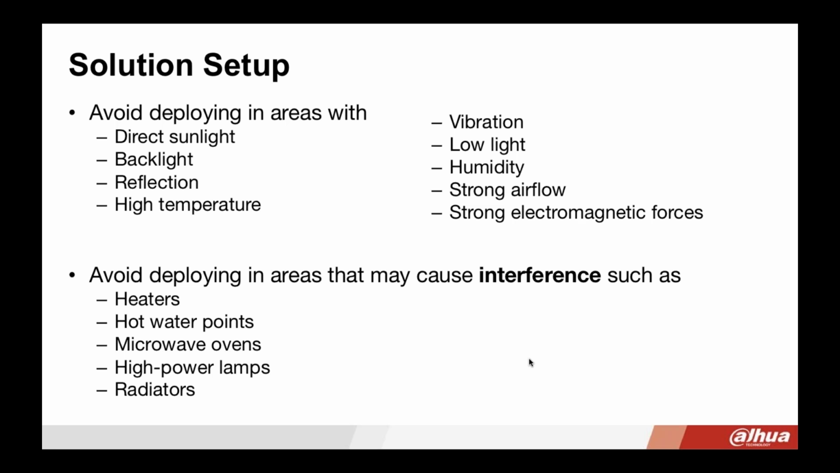When you are setting up the solution, there are some things that you should avoid, such as direct sunlight, any type of backlighting or reflection, or anything with high temperature, as it could skew your results. Also, any type of vibration, low lighting, humidity, strong airflow, or electromagnetic forces will all skew your results. So you want to make sure that you avoid those things. Also, avoid deploying in any areas that are going to cause any type of interference, like heaters, microwave ovens, radiators, that type of thing.